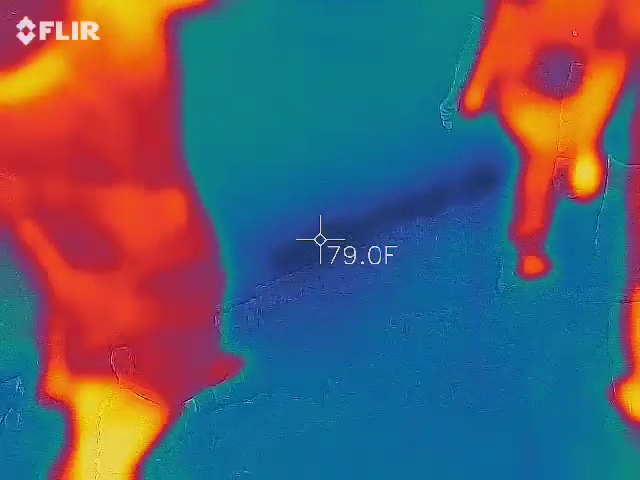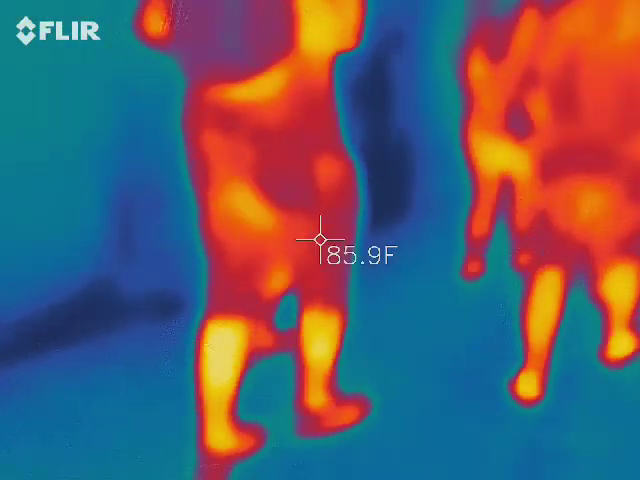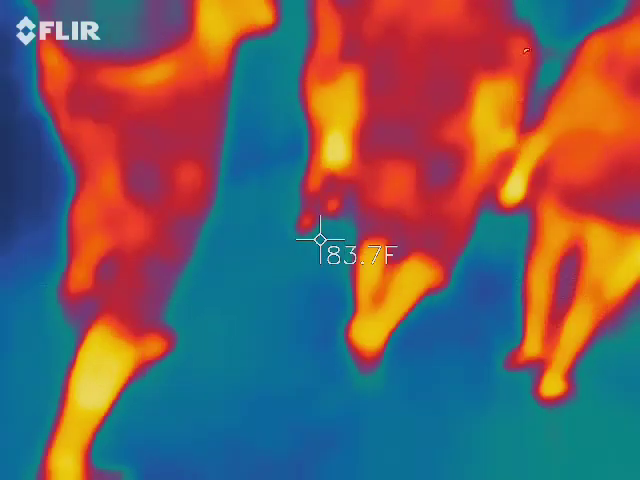What was it? Huh? What is it? Big old palmetto road. Oh, gosh. It's the road. Ew.